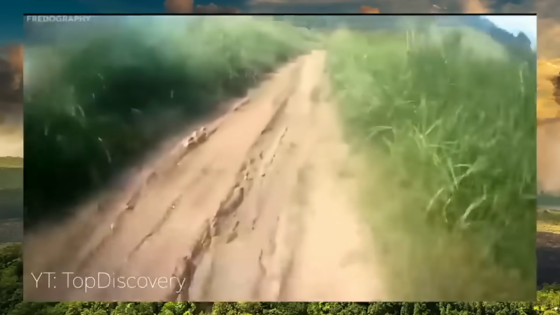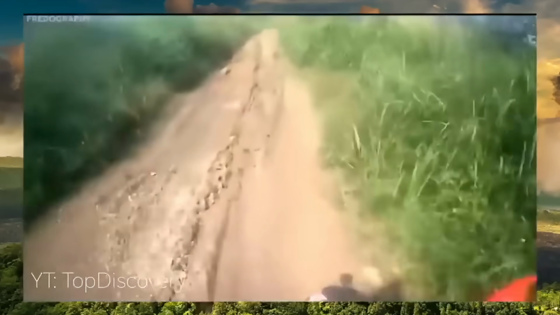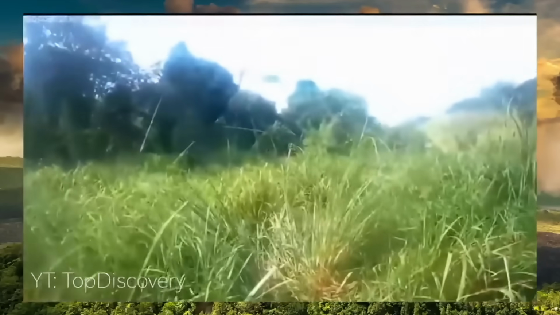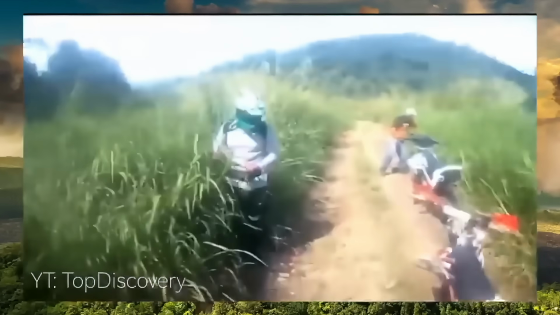If we rewind, we can see the goblin at the top of the screen. It appears he notices the riders and attempts to get away. He eventually crosses the path and darts into the brush. With the camera still rolling, the riders pull up to where the creature disappeared and take a look. Not too close a look, though.